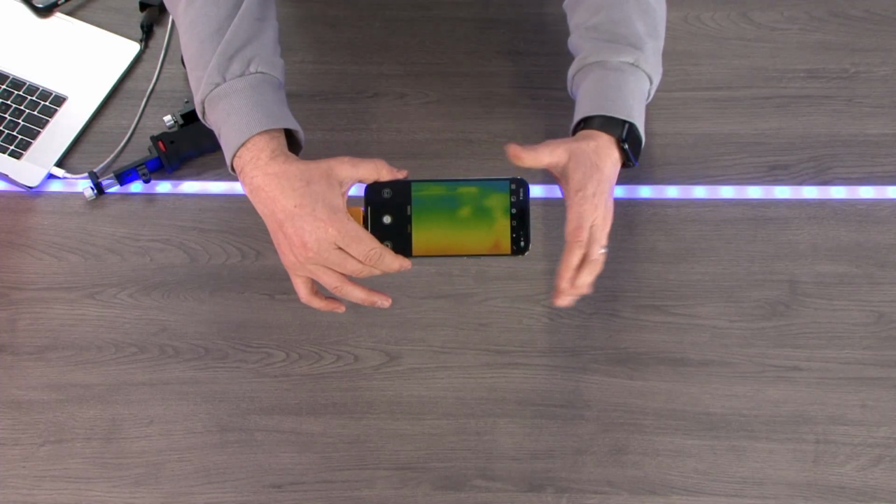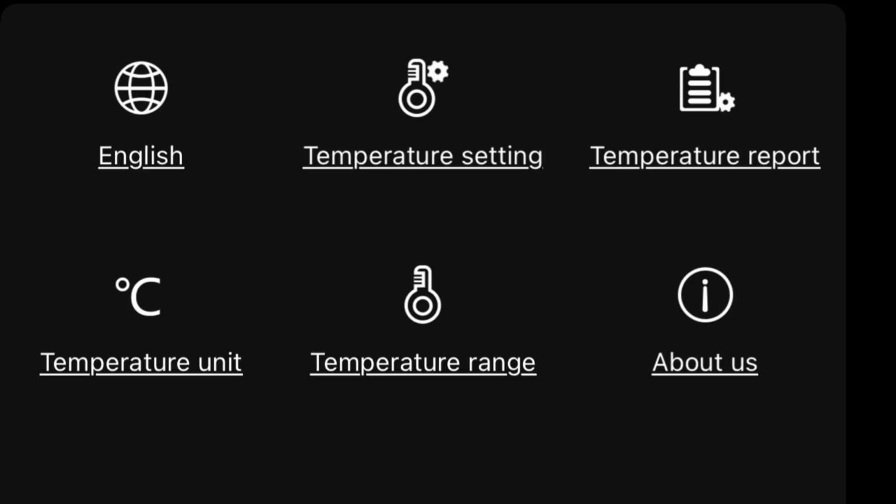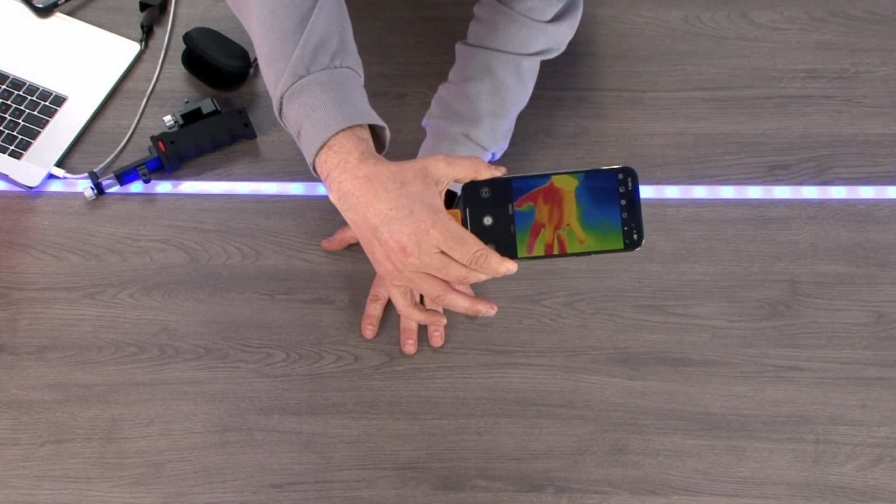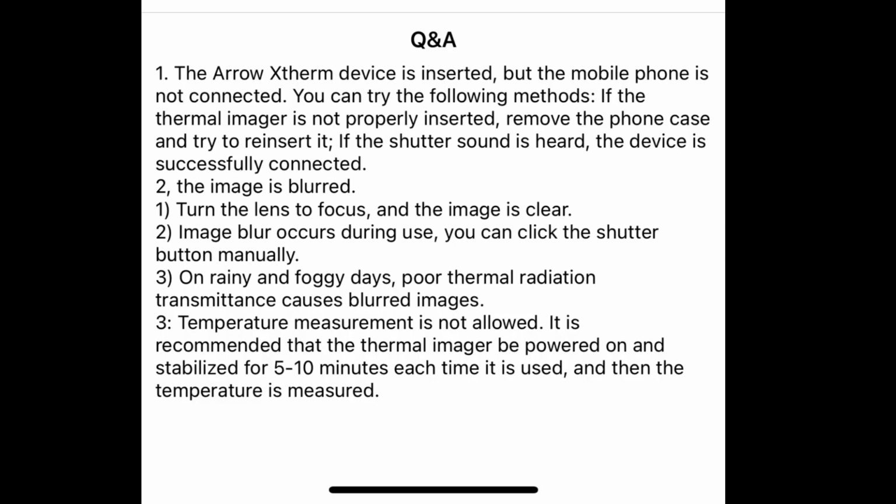The Xtherm app for iPhone is actually pretty basic and did display in Chinese when I opened it for the first time. To correct this, if you click the world icon, it will give you the option for English. Additionally, there are settings for heat correction, humidity, reflection temperatures, distance and environmental heat and emissivity. Now that's a measure of how well the material radiates the heat. One other thing to mention, in the Q&A on the app, it does suggest that the camera is powered on and stabilised for between 5 to 10 minutes each time it's used. Adding the atmospherics on the app will also aid the correct thermal responses within the app.